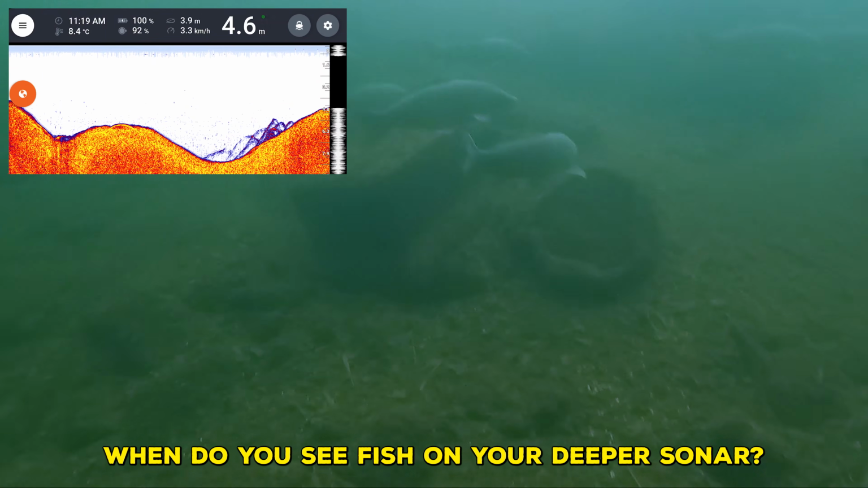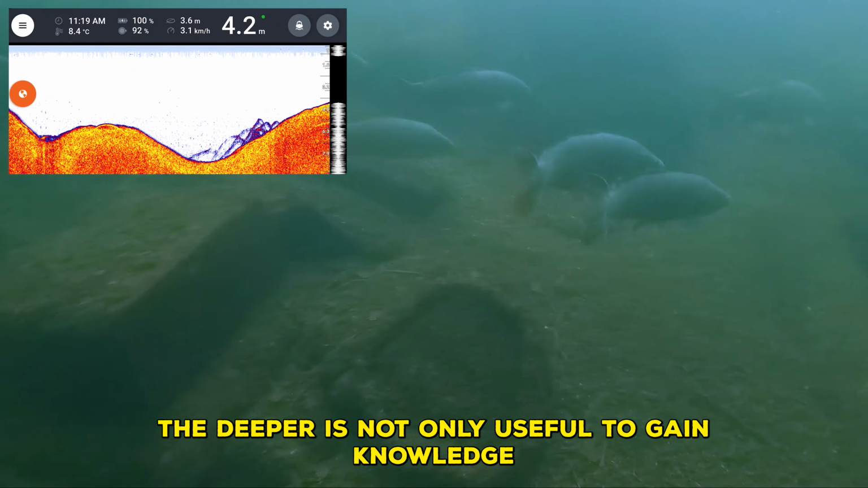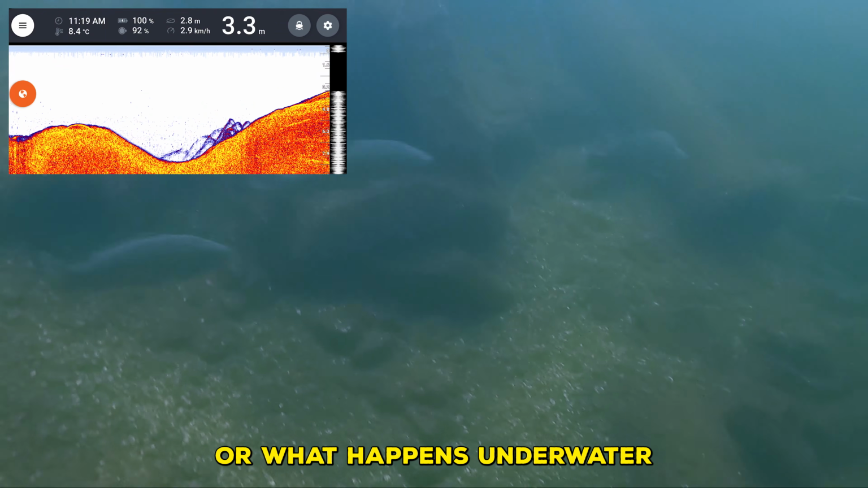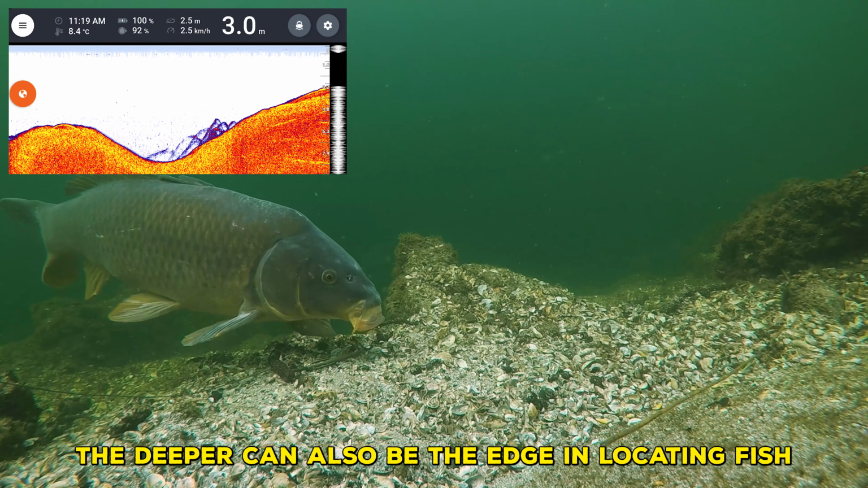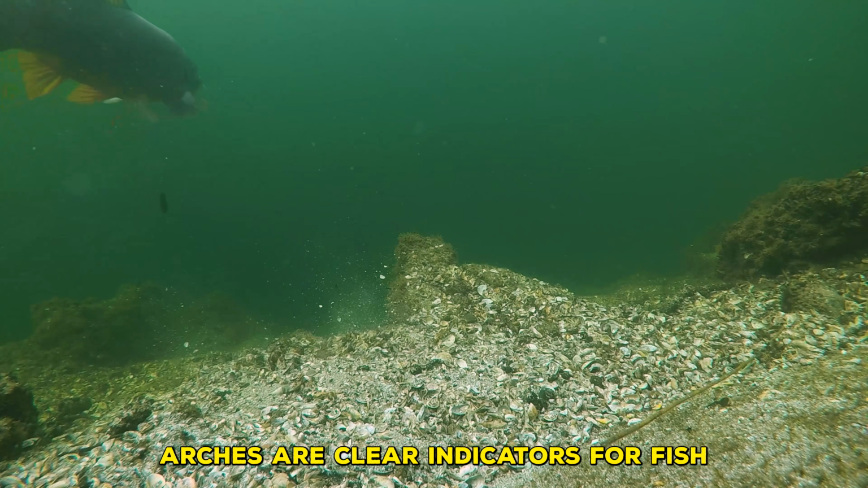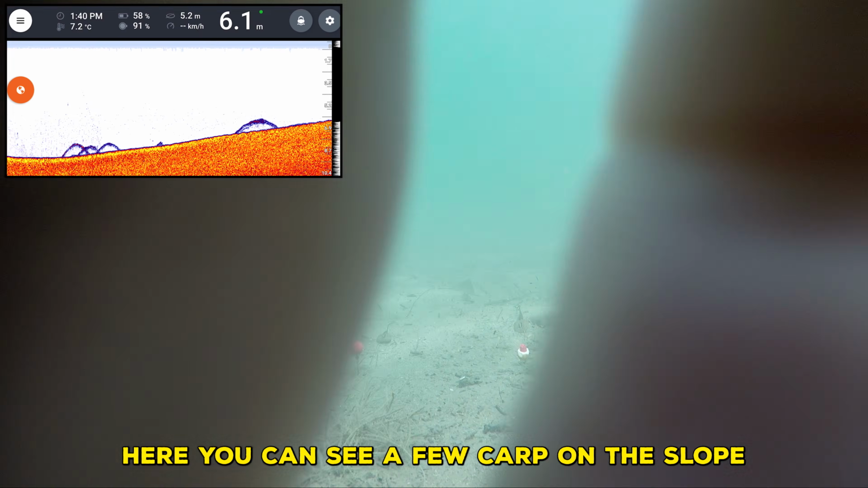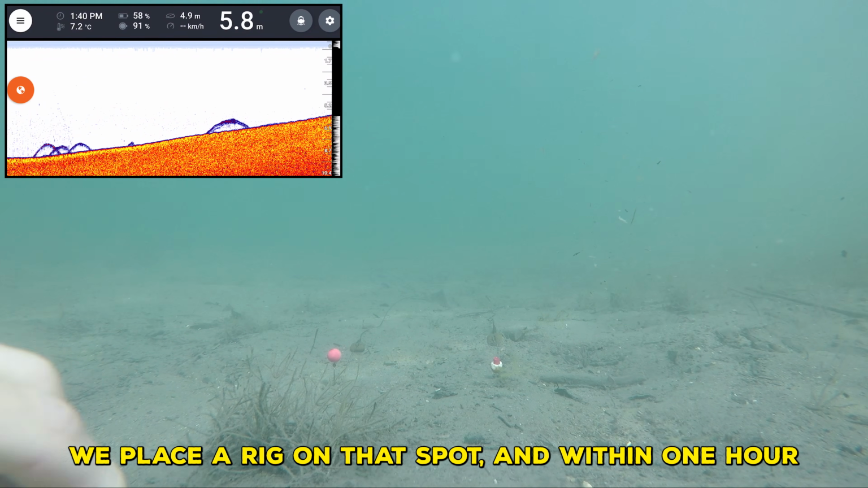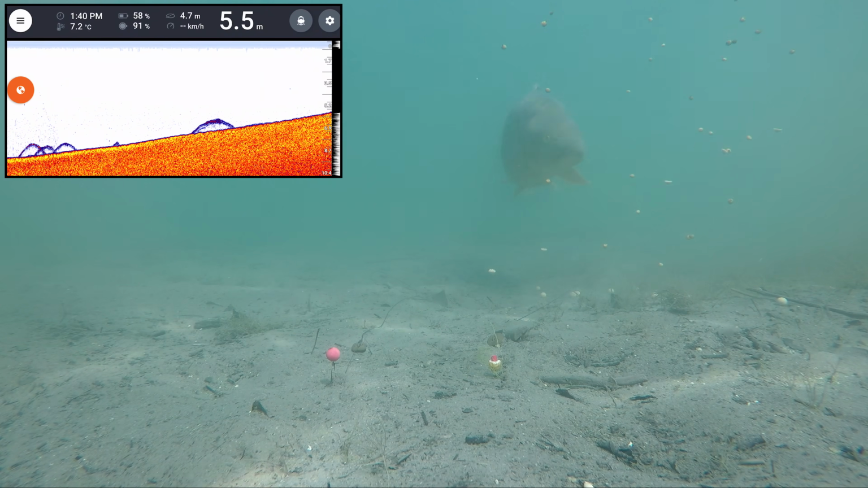When do you see fish on your deeper sonar? The deeper is not only useful to gain knowledge about the bottom structure or what happens underwater. The deeper can also be the edge in locating fish. Arches are clear indicators for fish. Here you can see a few carp on the slope. We placed a rig on that spot and within 1 hour we caught this carp.